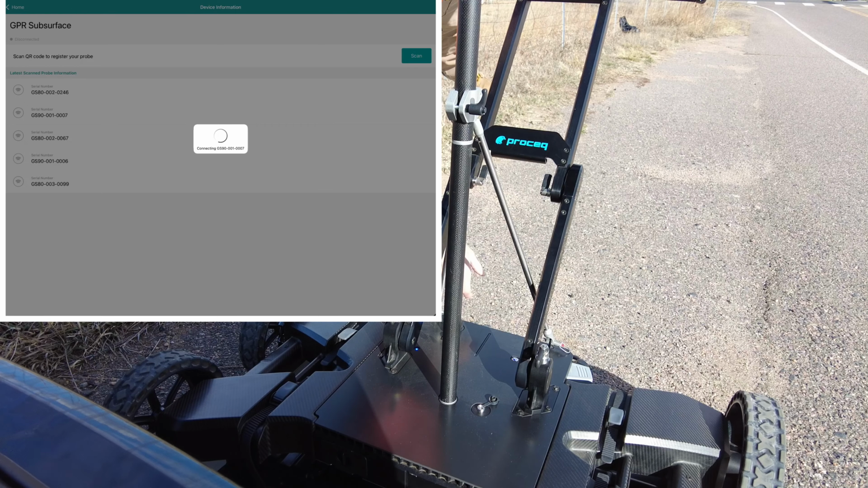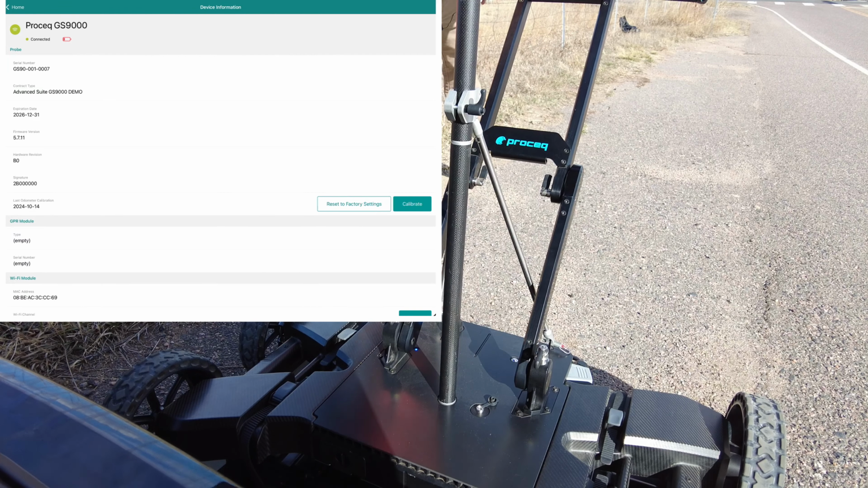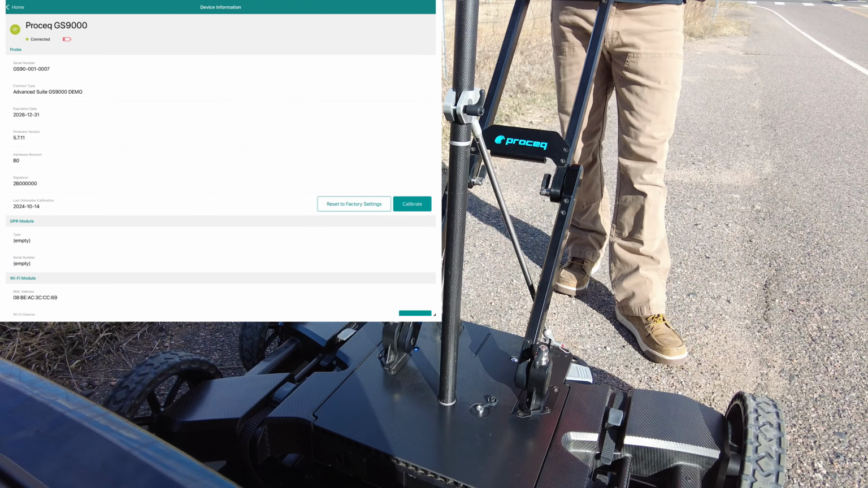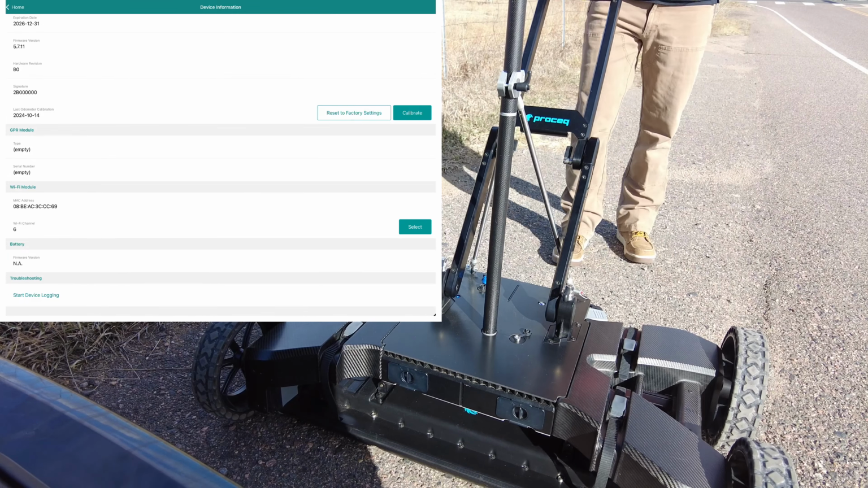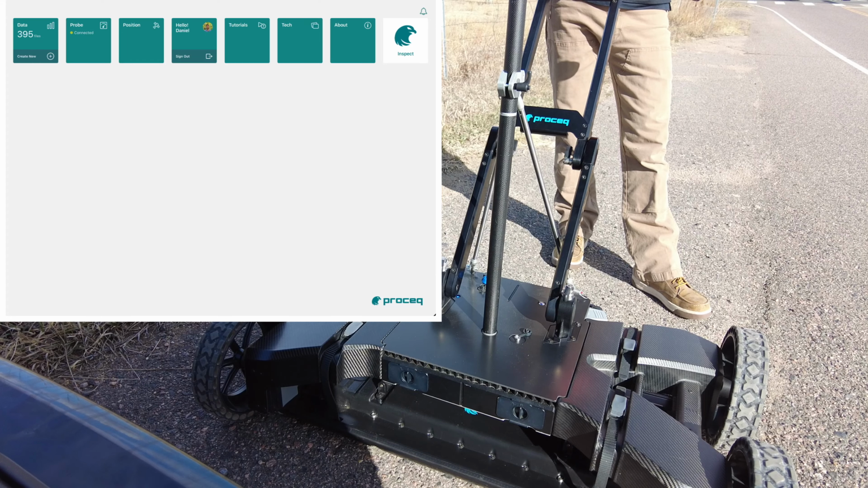The GPR has a Wi-Fi dongle right inside here. You can screw this off and you can see the dongle, get a replacement as well. We can see our contract type, everything about the system. We can go to position here.